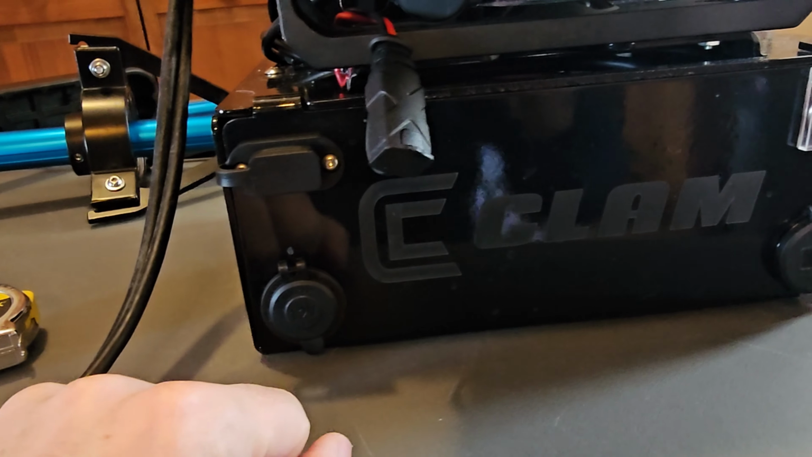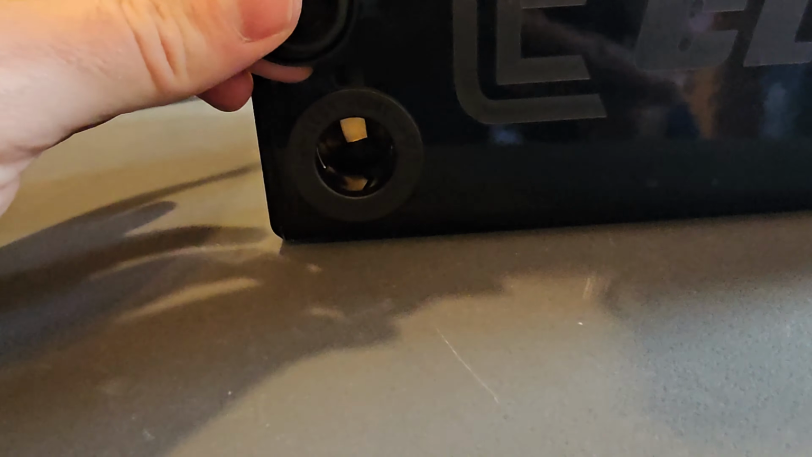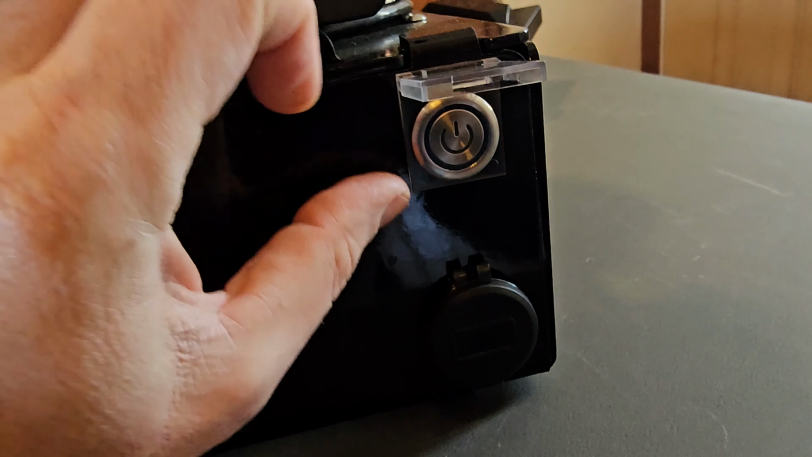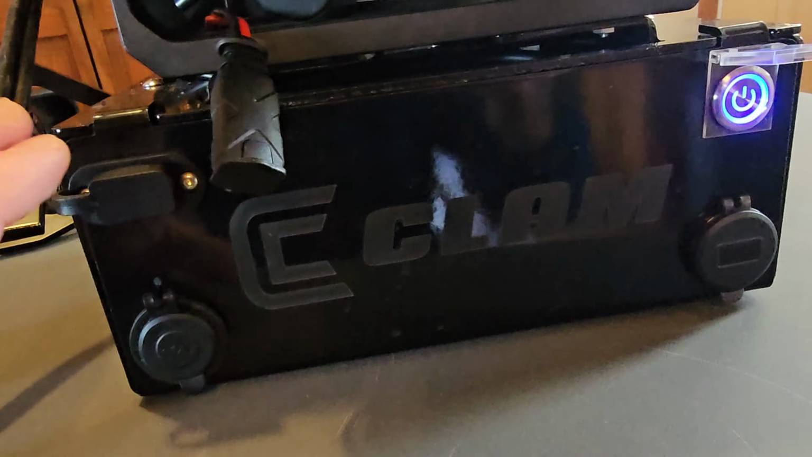It's already there. You have a cigarette lighter 12-volt option here to run accessories on. Here's your power button. It's got a clear window to protect it. Turn it on, it turns on all the accessories.